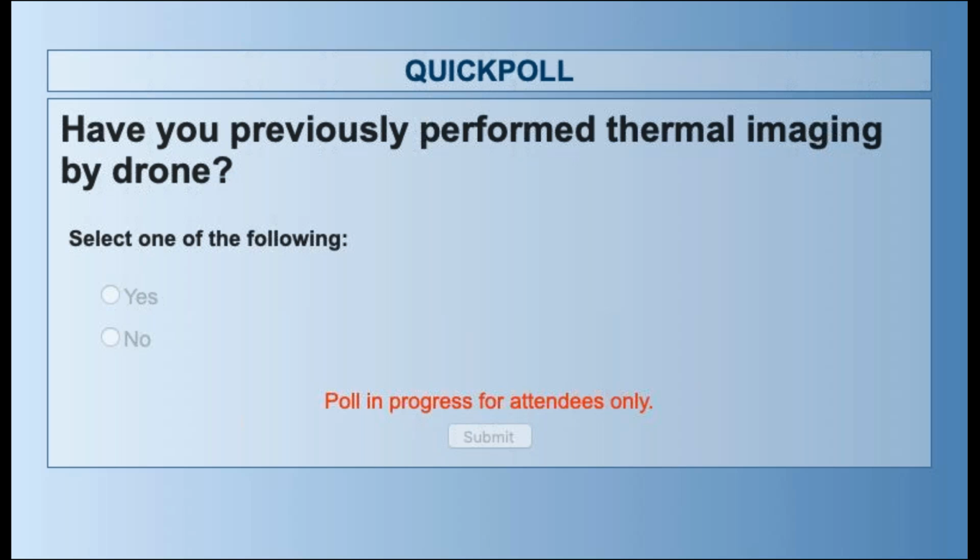And if you have, awesome. Hopefully we can tell you something you didn't know today. If you haven't, this is the perfect introduction and the perfect way to get started in thinking about how you can integrate thermal imaging into your drone program.